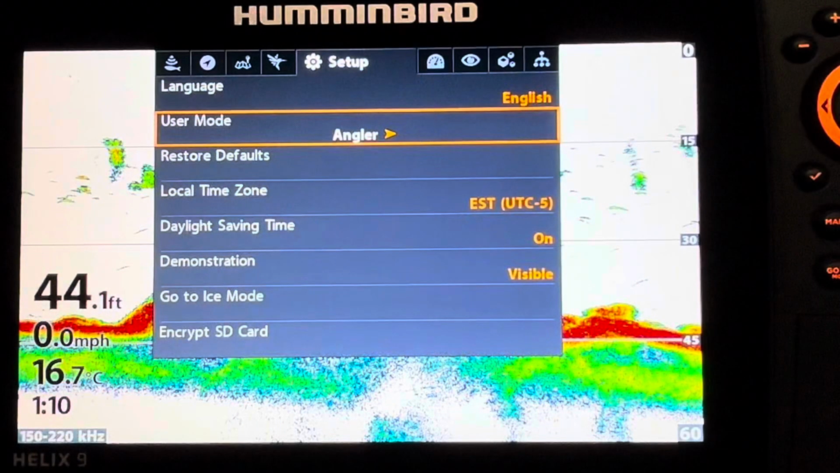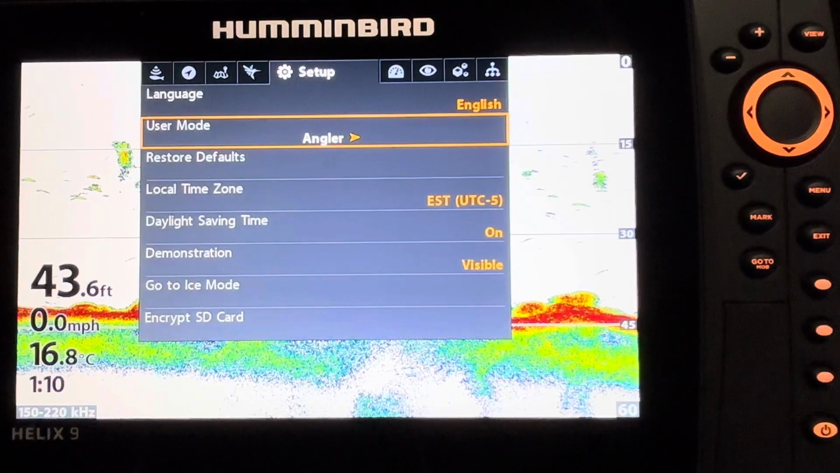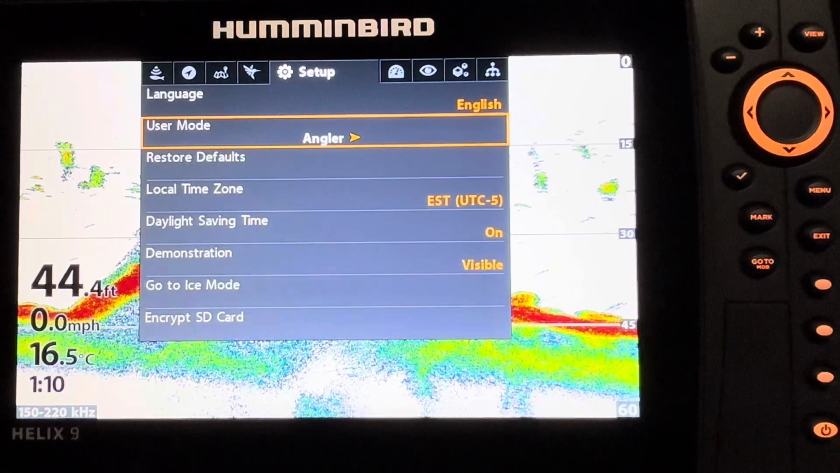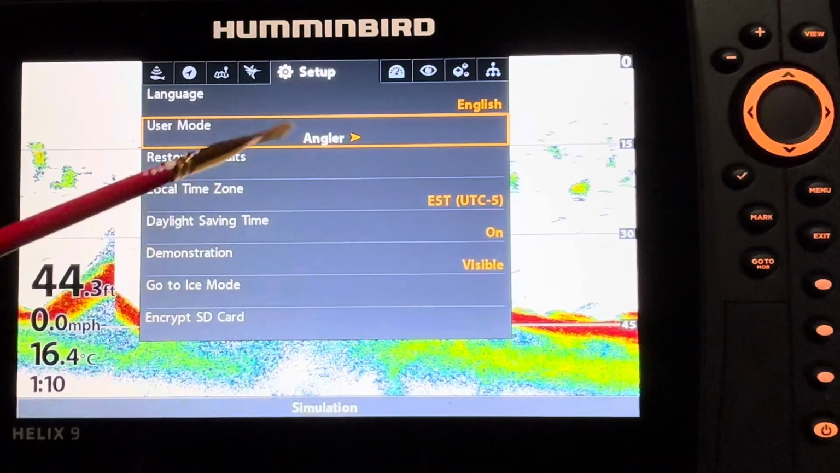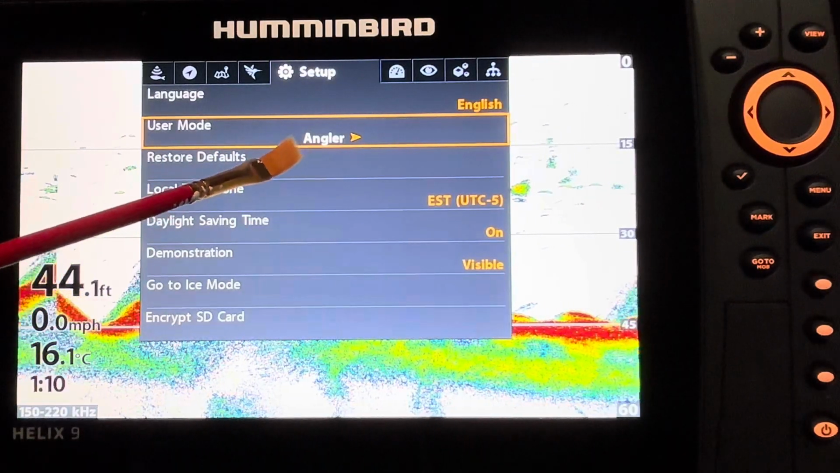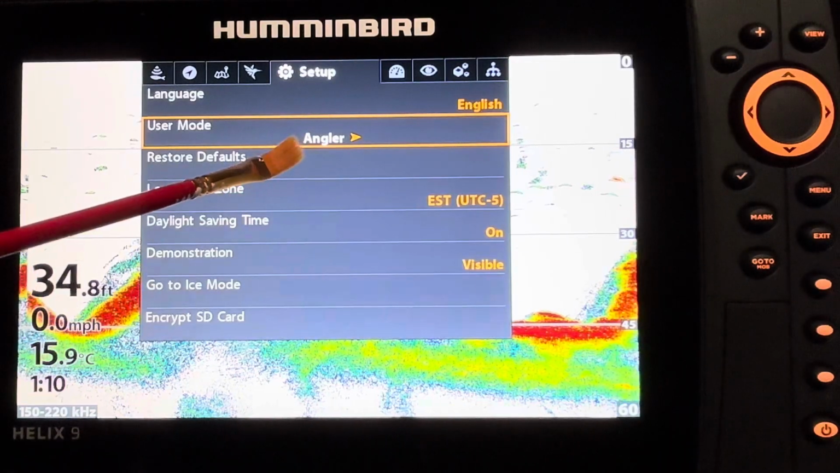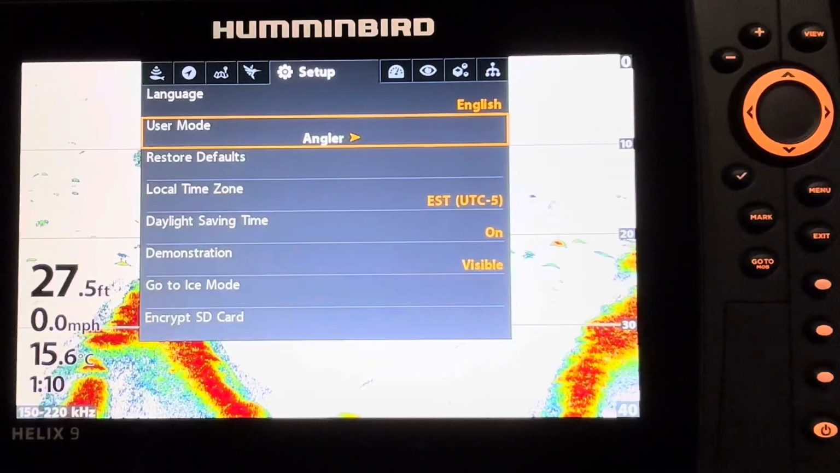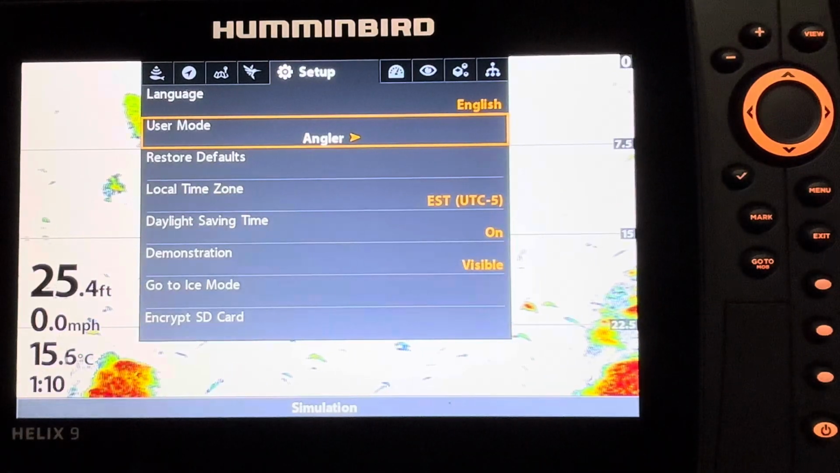Another honorable mention is that XPLORE purchasers will no longer need to worry about switching from angler to custom mode. Those of you who have watched many of my Helix videos on my YouTube channel will have heard me say, don't forget to change the angler user mode back to custom mode, because you're going to need it to be able to do the next phase of the higher level skills available to the Helix user.